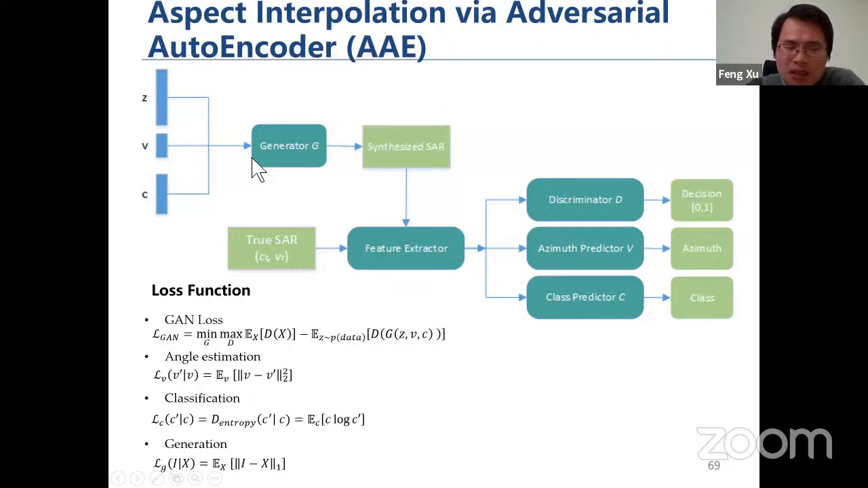Basically it's an adversarial structure. One neural network is in charge of generating fake SAR images, and another neural network is responsible for discriminating these fake images from true SAR images. These two neural networks compete with each other, so that both of them can be improved.